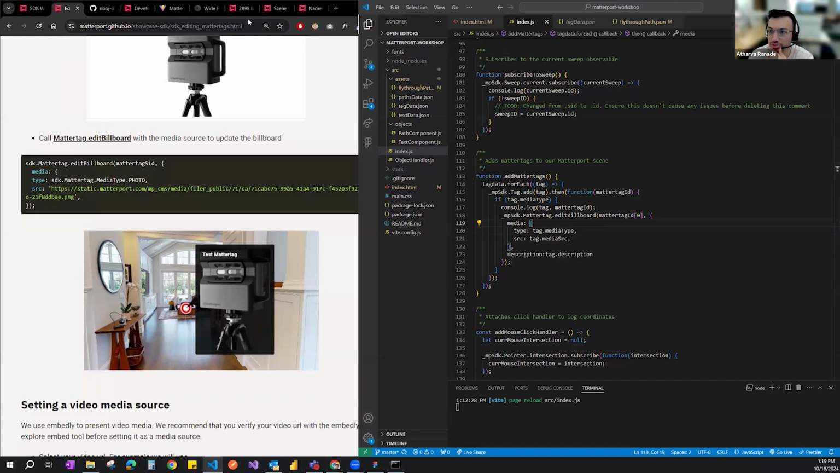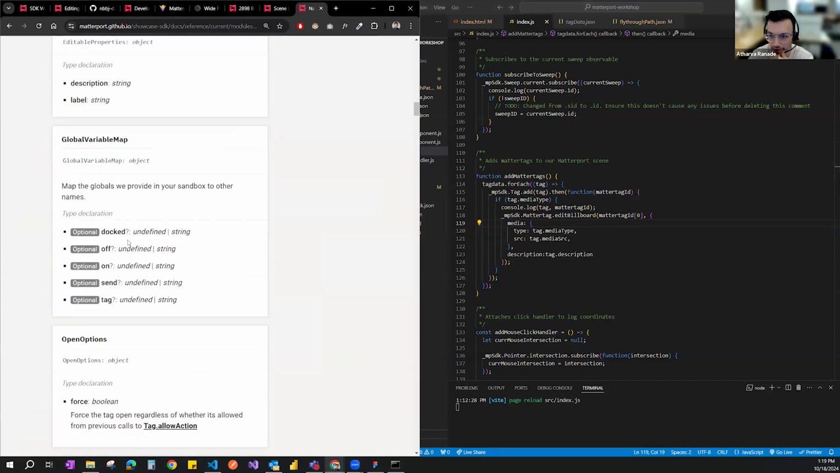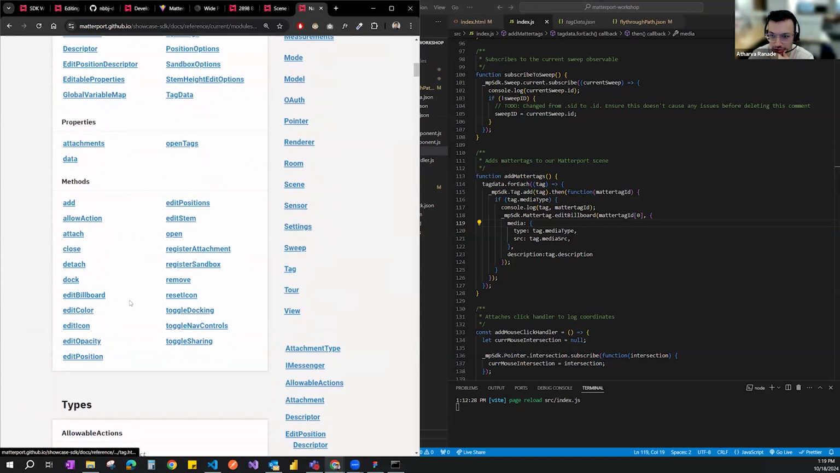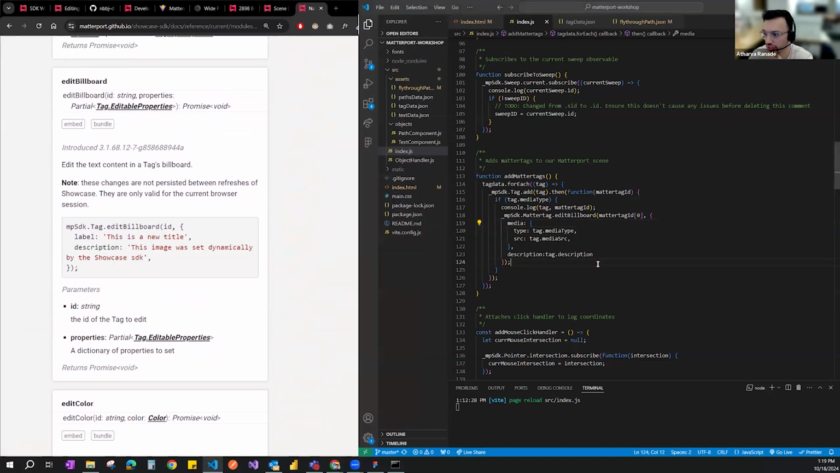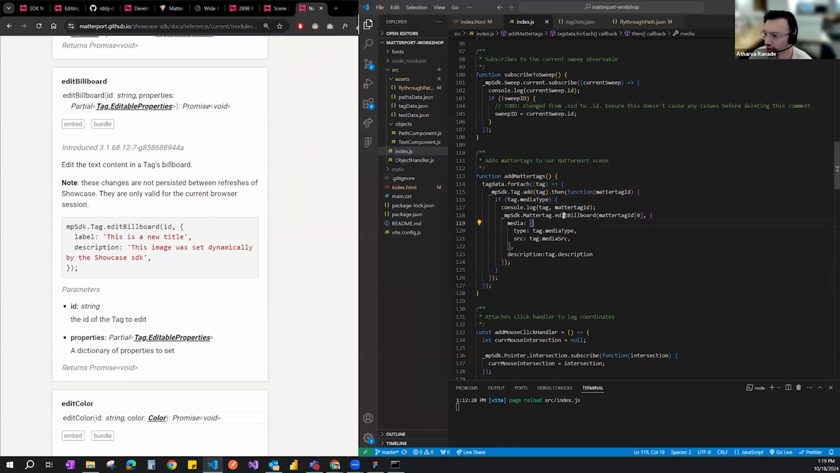Yeah. So this is pretty well documented. So if I go here, then I can also go to, so yeah, there's the add method, but then there's the edit billboard method. And then the edit billboard method allows you to change this specifically. So the way we're doing it is we're saying, first console.log the tag, but then edit it based on the ID. So each tag has its ID, and then we're finding the tag IDs and adding that based off of that.